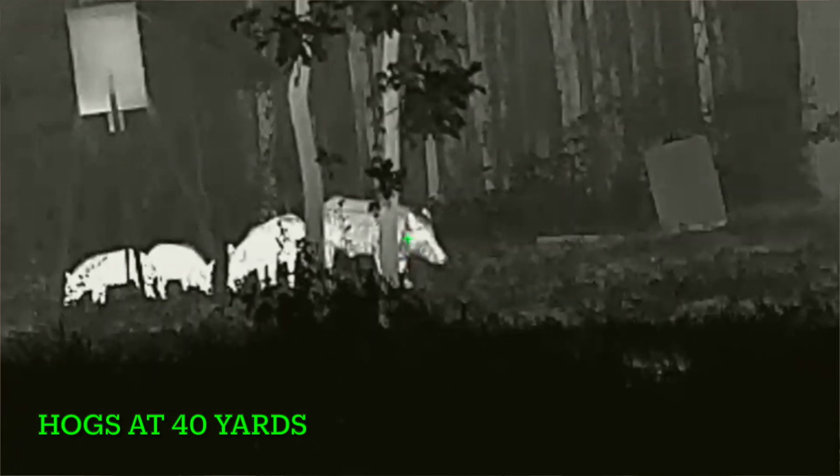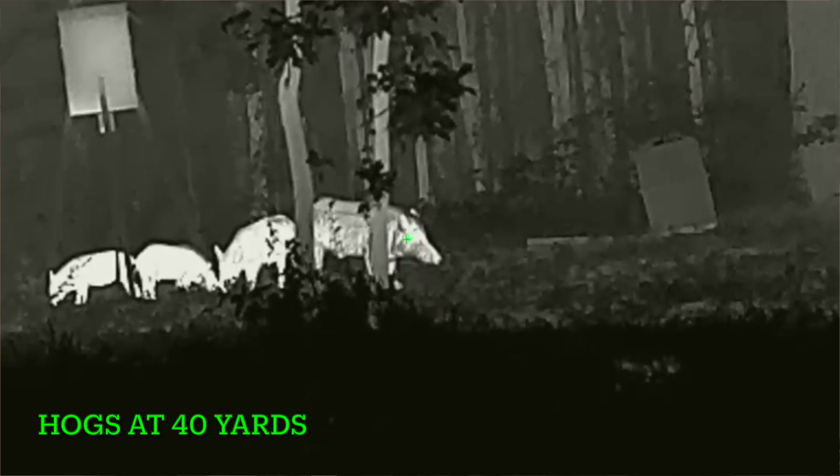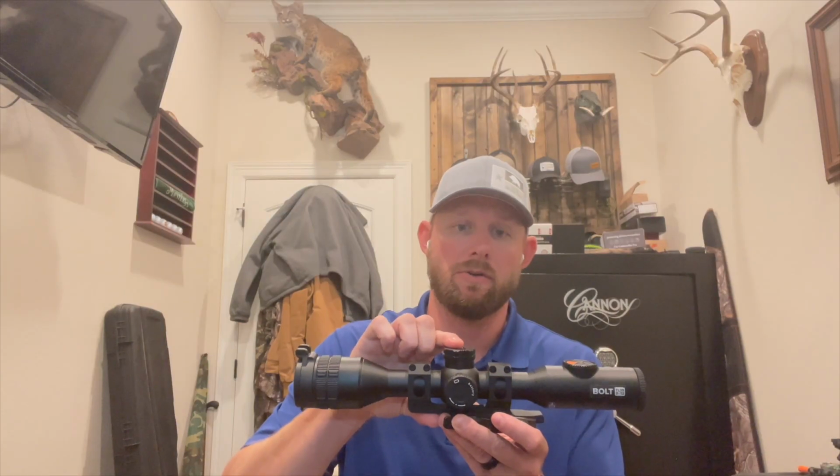One thing I also like about this is it's got the turret. This turret on top allows you to zoom in and zoom out while you're looking through the scope. And if you long press it, it brings up the menu and you can scroll up and down to go through your menu items, and you can quickly accept a menu item by pressing top. This is important to me because I'm a left-handed shooter.